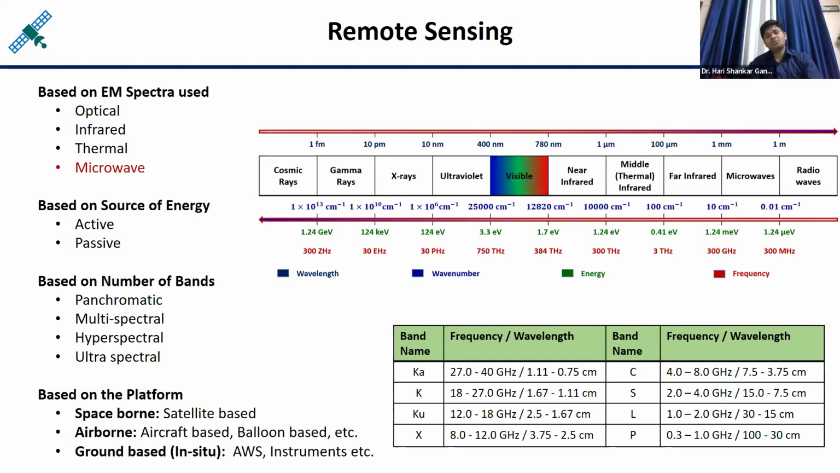Okay. So my point here is, based on these things, you can classify the remote sensing. As I mentioned here, the first classification you can do with the help of the electromagnetic spectra, which means which type of the energy you are using. Suppose I am able to observe my laptop, because my eyes are sensitive to the visible portion of the electromagnetic spectra. You are already aware that the electromagnetic spectra is ranging from the cosmic rays, gamma rays, X rays, ultraviolet rays, visible, near infrared, middle infrared, far infrared, microwave, and the radio waves.